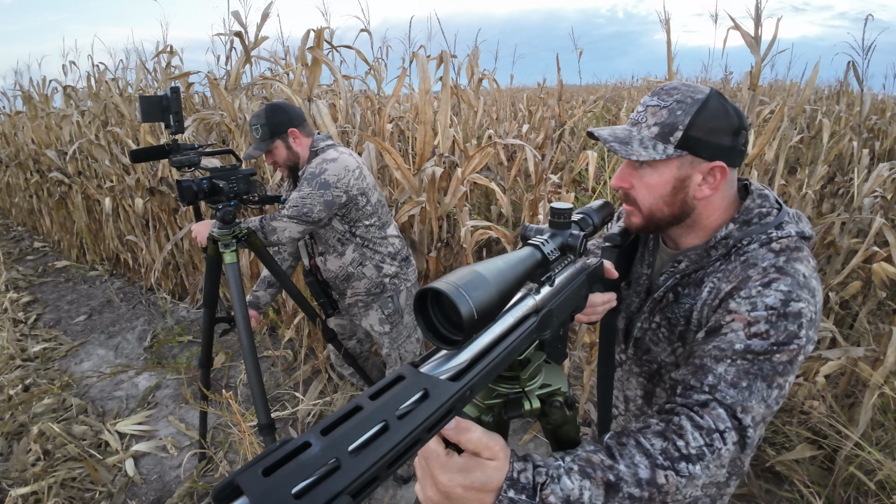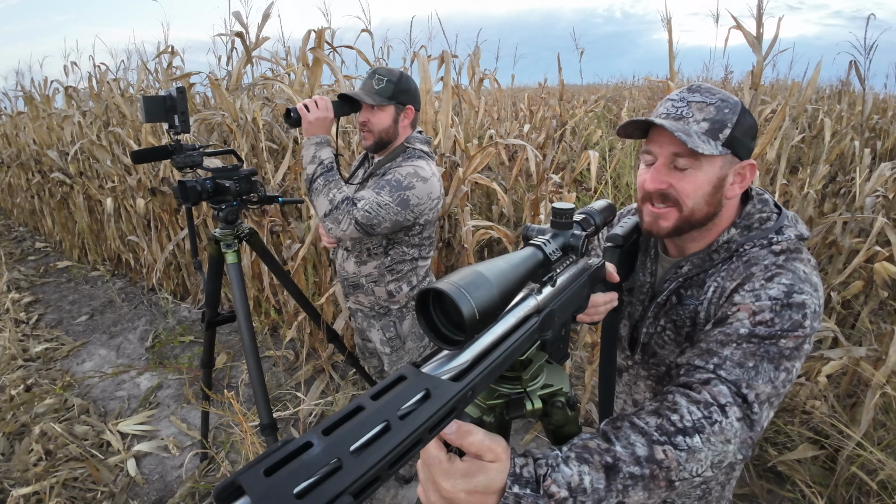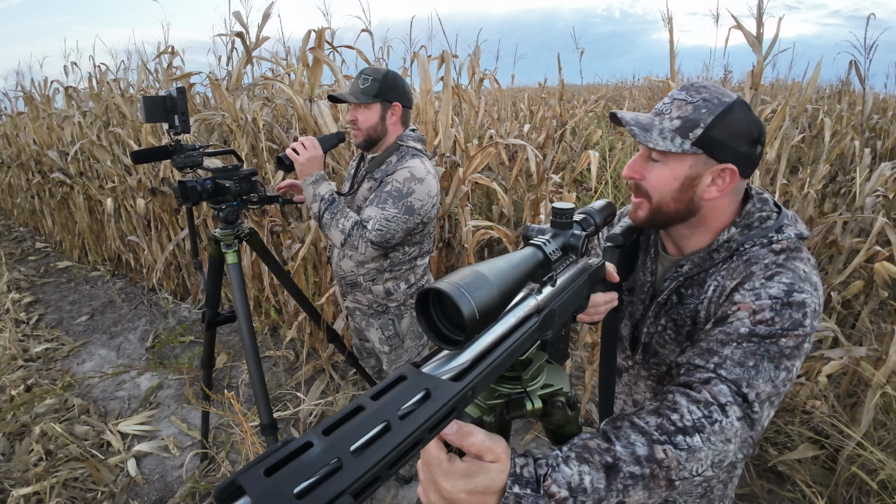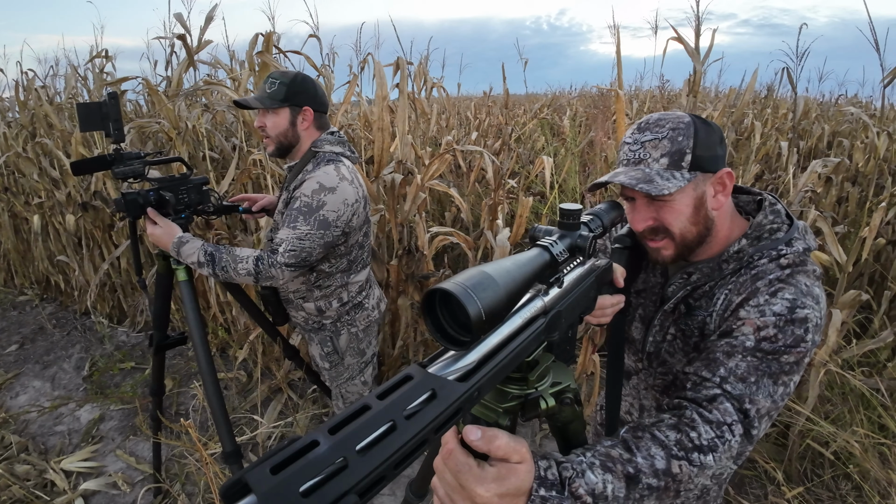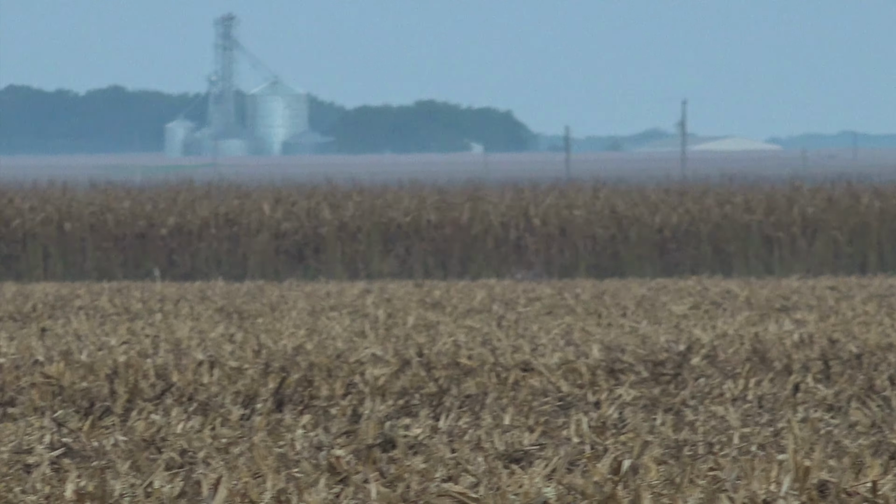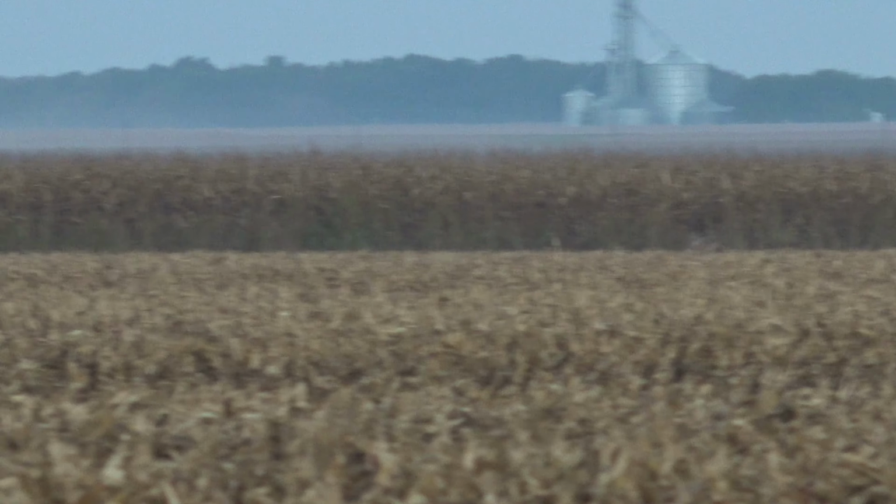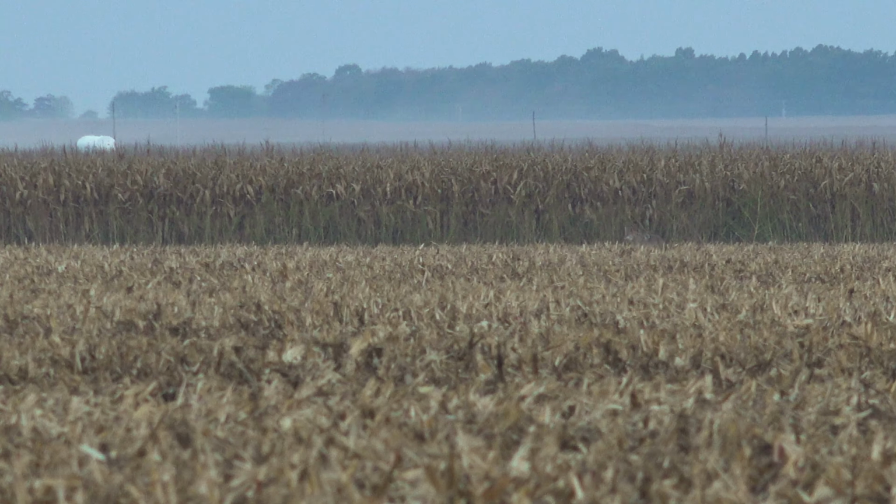Good news is, coyotes don't have good ears, so you're lucky. Has he heard the bird from 400 yards? Yeah, he's coming. One. Okay, I got him. You see him? Yeah, there's one. Going right to left. He can't get our wind now. No.